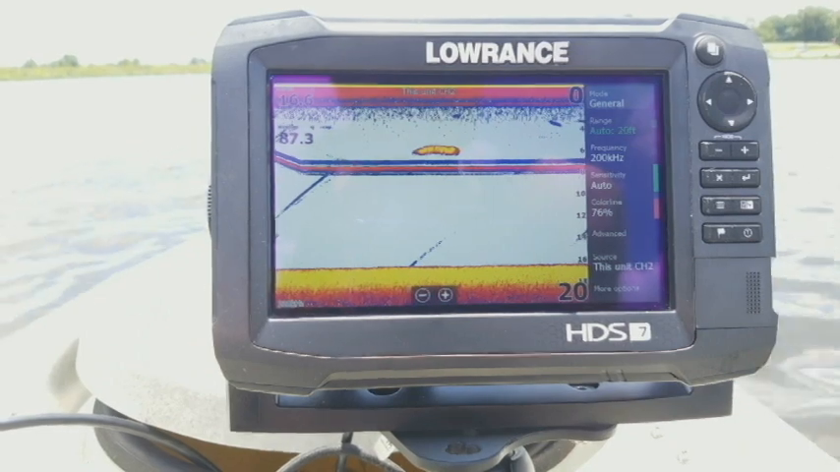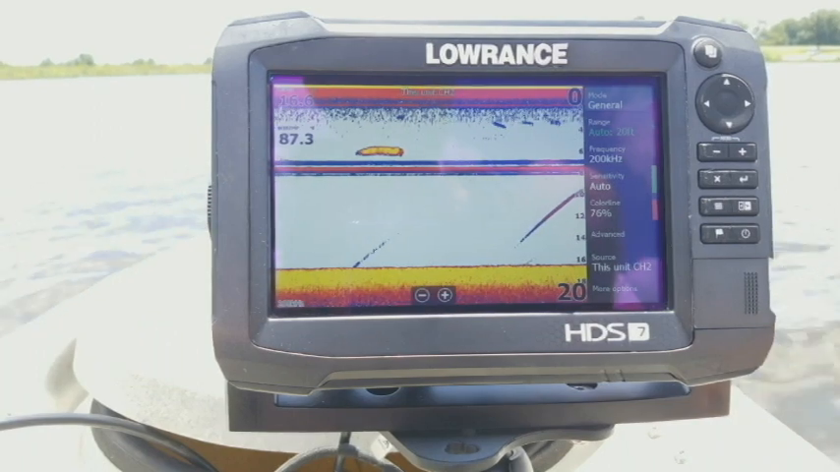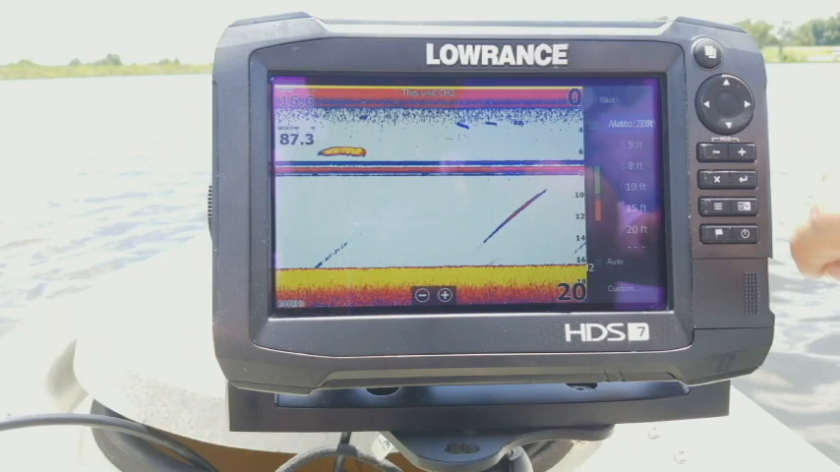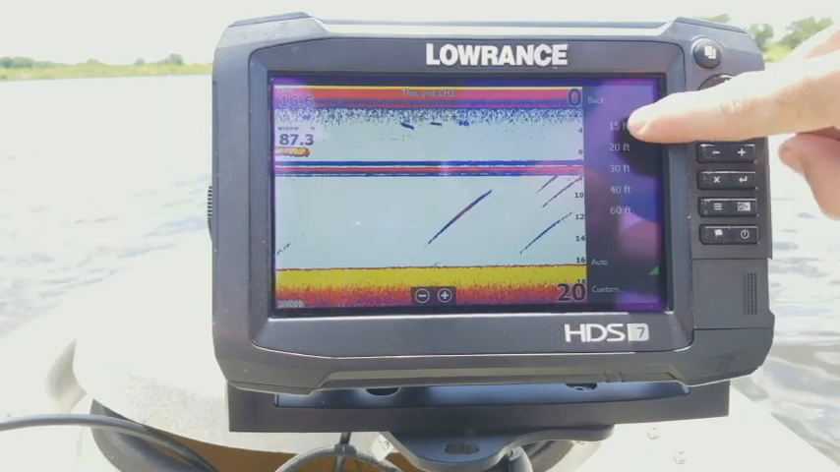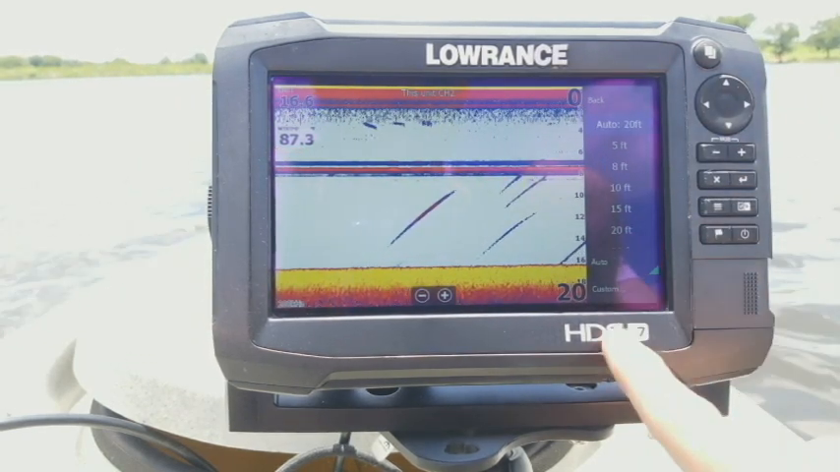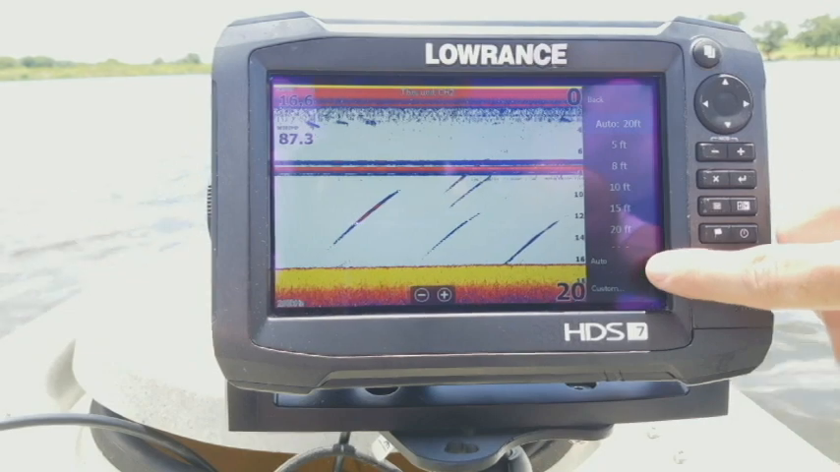Now let's go ahead and get started on our menu options. We've got our mode, which I'm going to go into last, so I'll get to that in a minute. But the first option here is our range. If I click on that, you're going to see a list of ranges that I can pick between. I can drag it up and see other ranges to choose from, or I can go in here and you'll see at the bottom where I have auto and custom. When it has a little green corner on it, it means that it is activated.